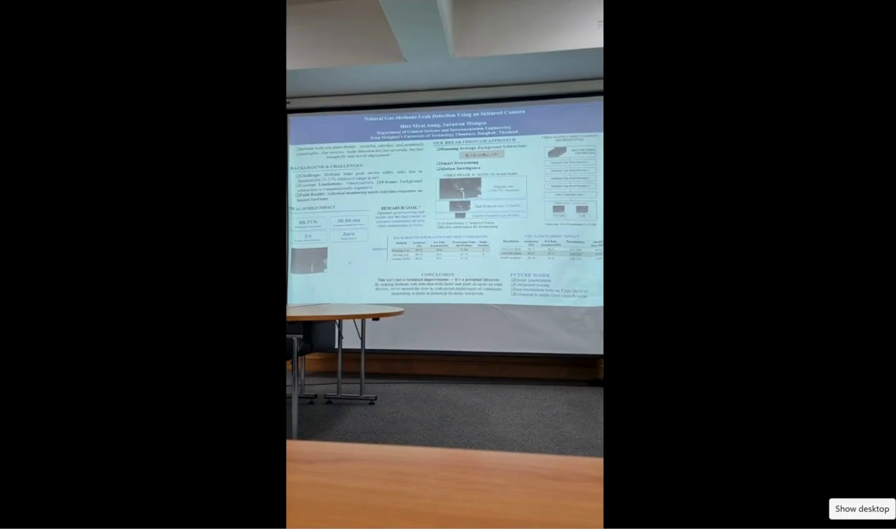As you can see, five years ago a Stanford researcher proposed the VideoGasNet background subtraction model that detects methane leaks. However, their background subtraction, a moving median, is naturally slow. It takes 210 frames to process. So we raised the question: what if we replace it with something faster and reliable for industrial real-time application?